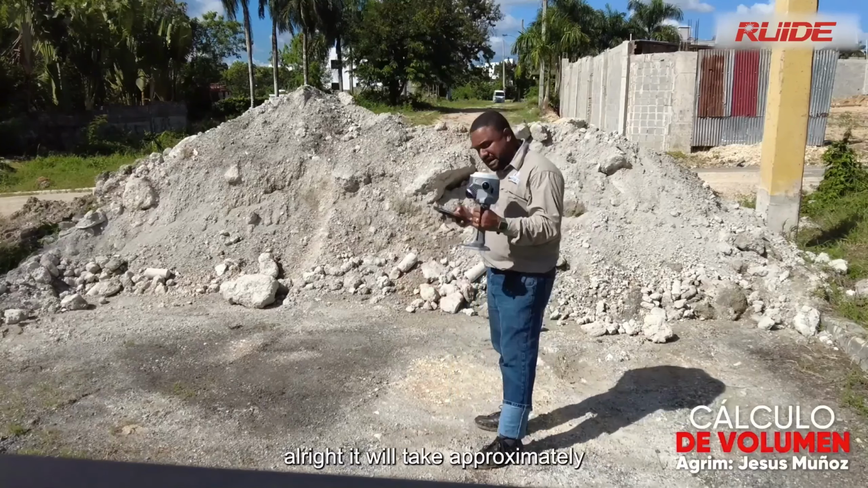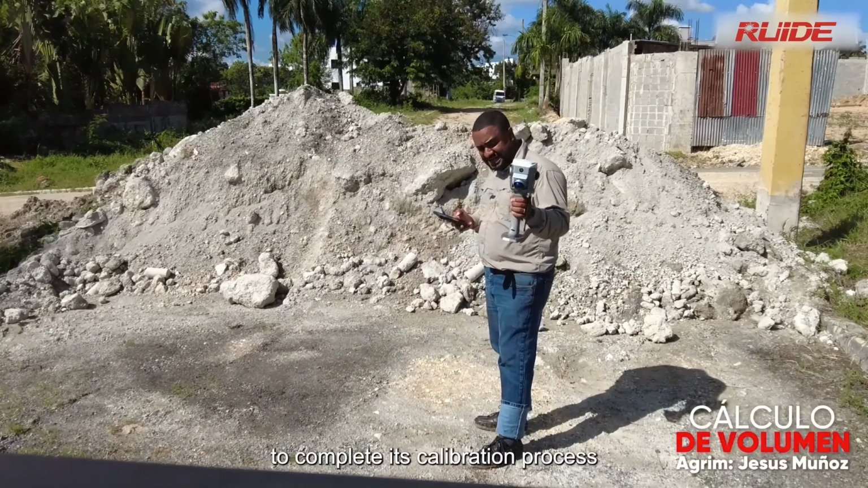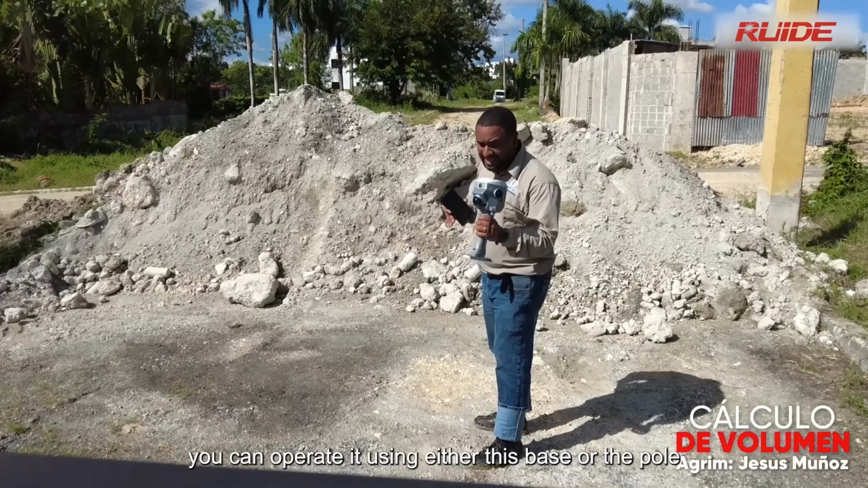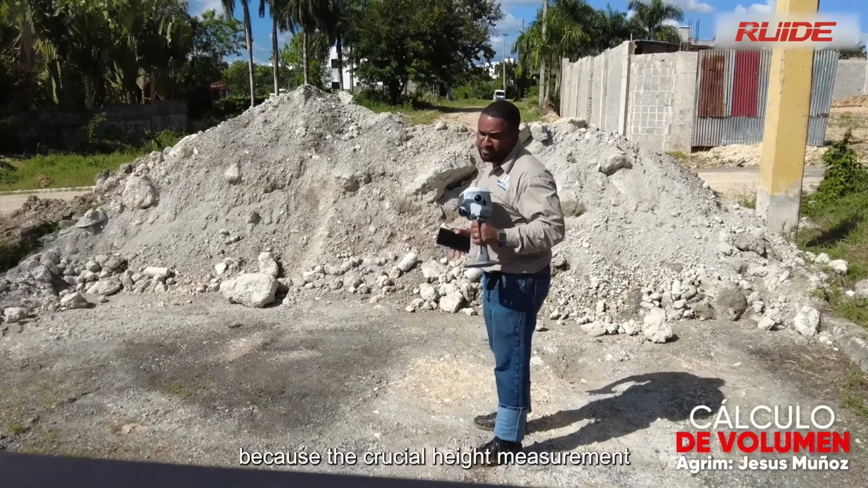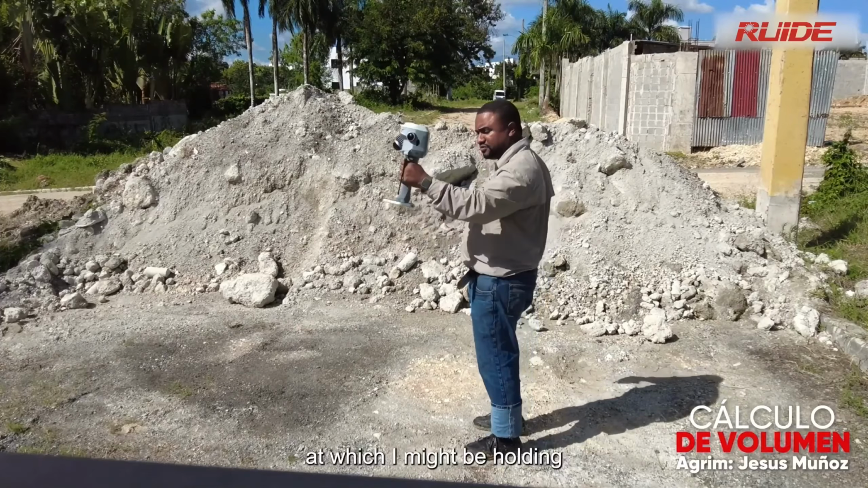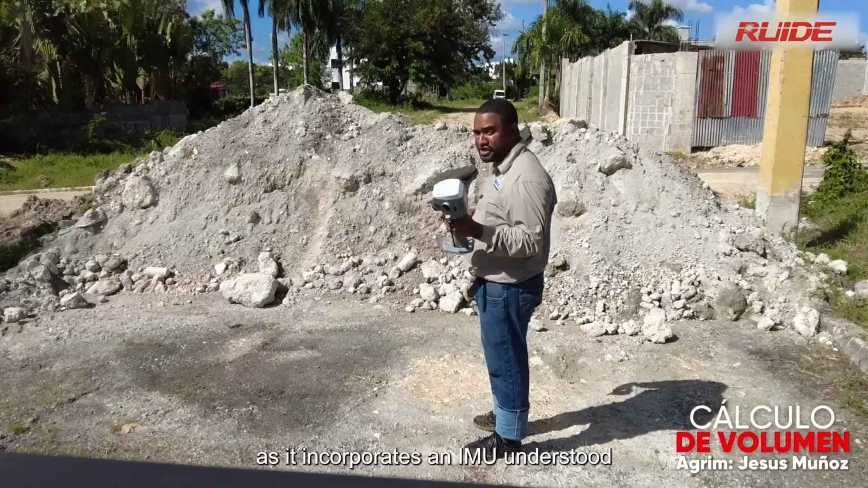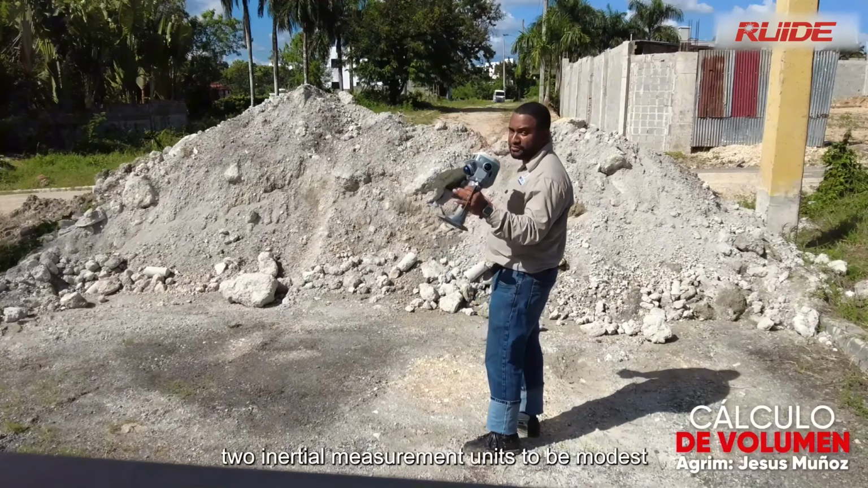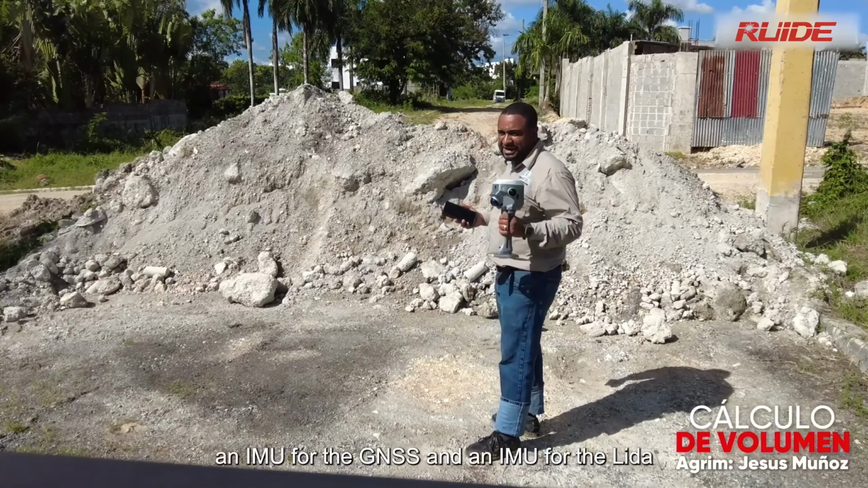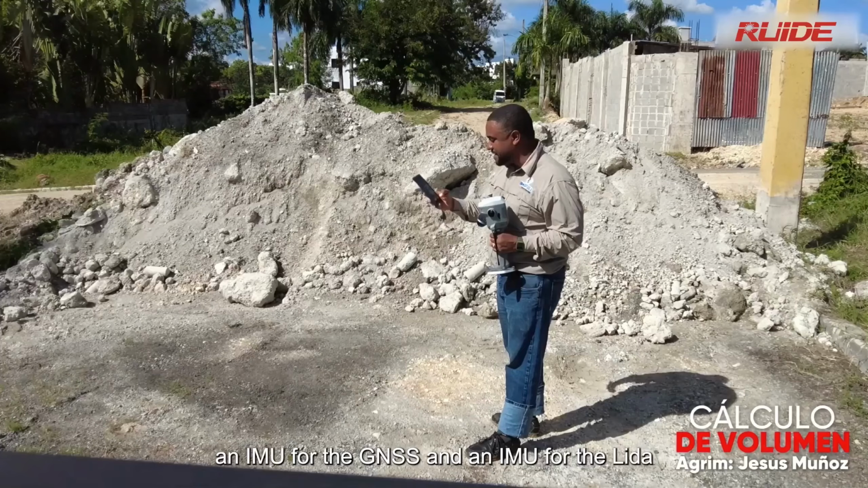It will take approximately 50 seconds to complete its calibration process. You can operate it using either this base or with a pole. It truly doesn't matter because the crucial height measurement is located within the sensor itself, not dependent on the height at which I'm holding the instrument, as it incorporates an IMU. Understood? Two inertial measurement units, to be precise: an IMU for the GNSS and an IMU for the LiDAR.